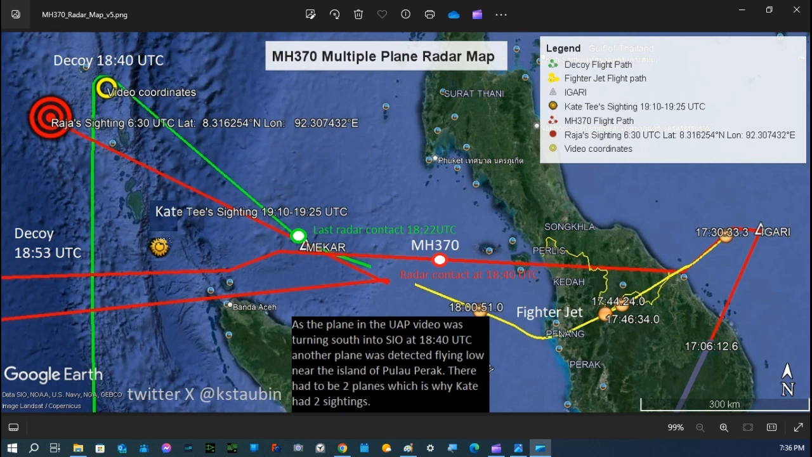Okay, I want to do a quick video here. I just want to explain a couple of things about my theory that people might not be too familiar with. What I'm showing here is the MH370 multiple plane radar map.